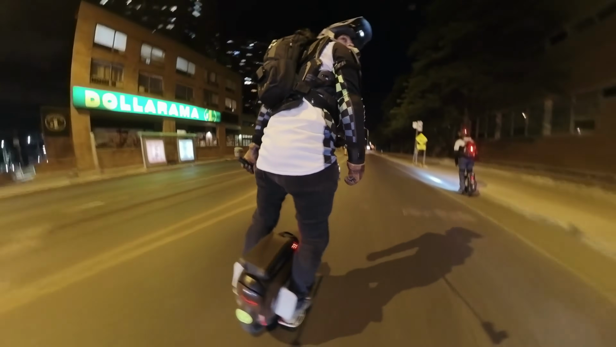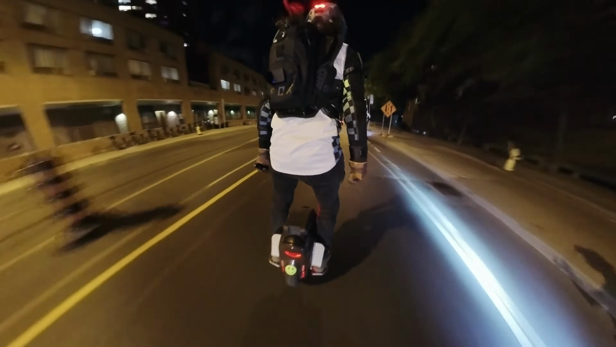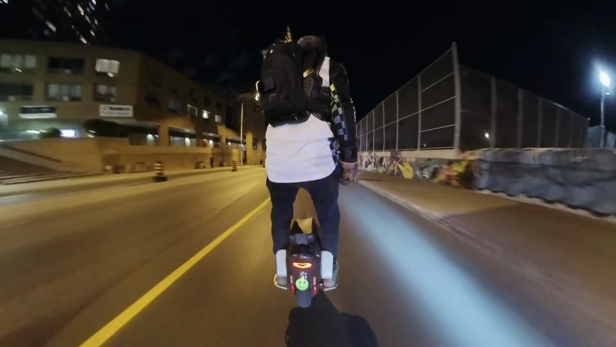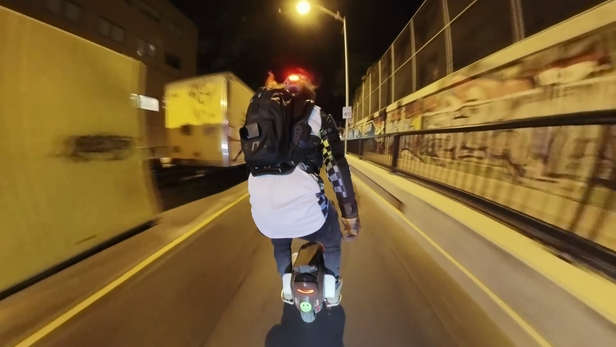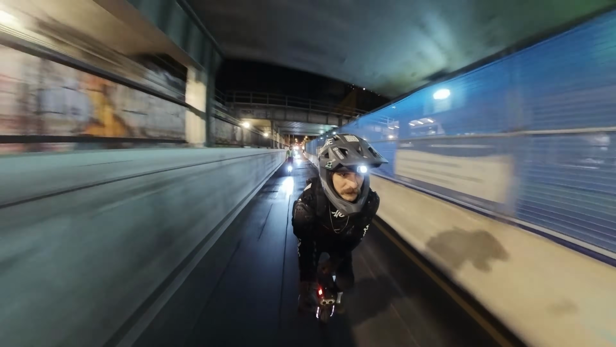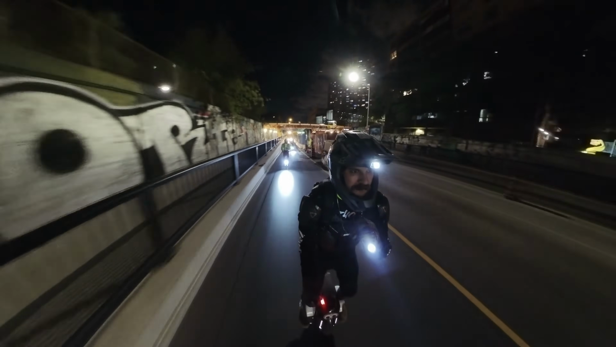Patrick again on the right. He's leading the pack a lot of this ride. He was not shy. It was really fun. He had no problem keeping up with us at all. Said it reminded him of riding in New York. And the riders in New York are notorious for being some of the craziest riders in the world.